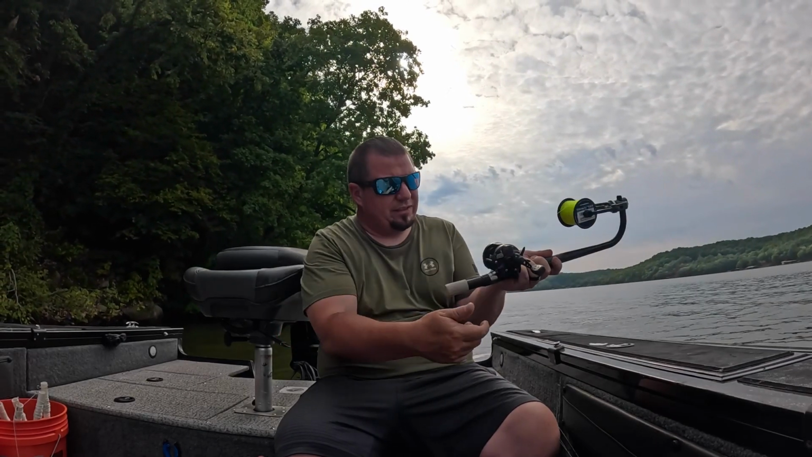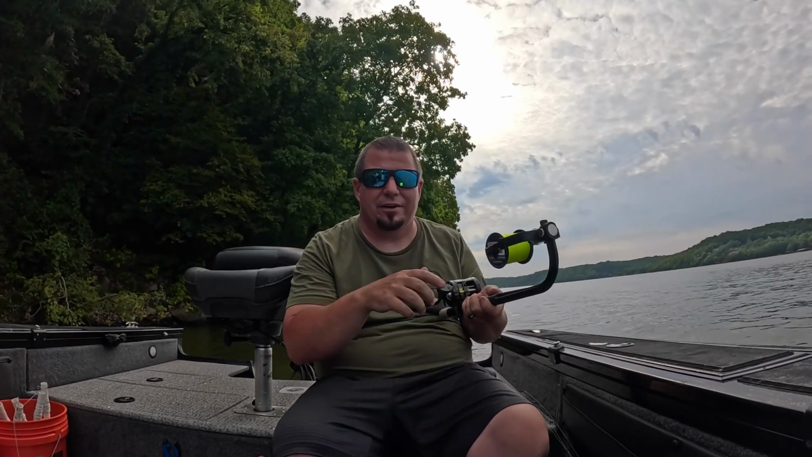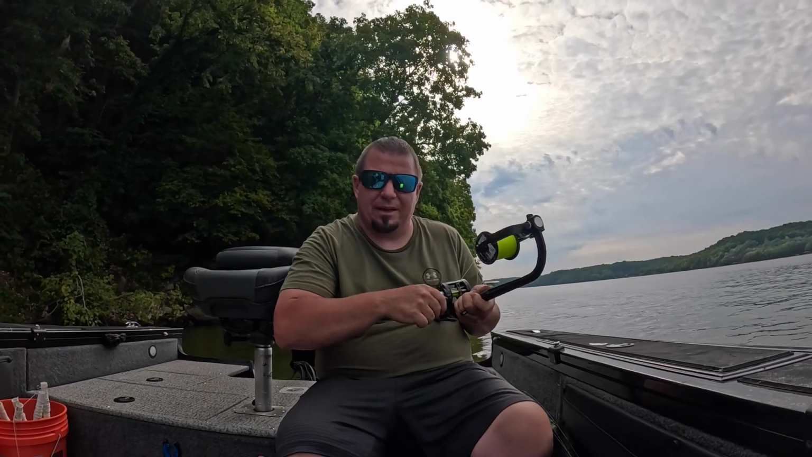But if you want to check one of these little doodads out, as far as being able to do this on the boat, right? Your buddy's fishing. I don't want Randy to sit here and hold this spool so I can do this. It's nice to have your own little thing set up so you're able to do this on the boat.